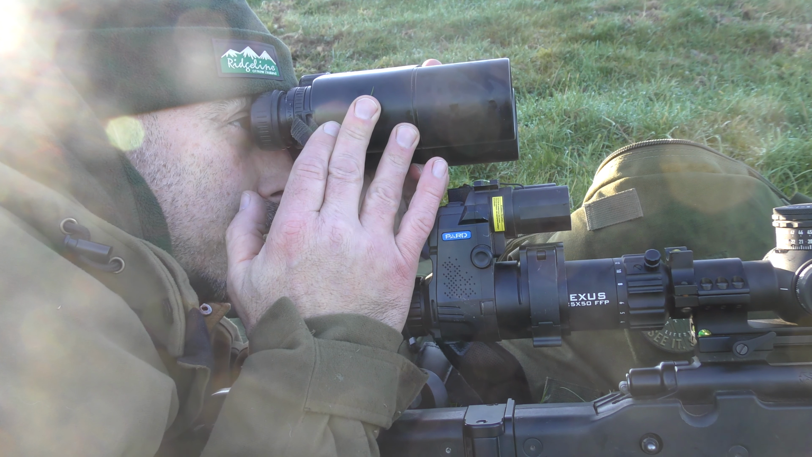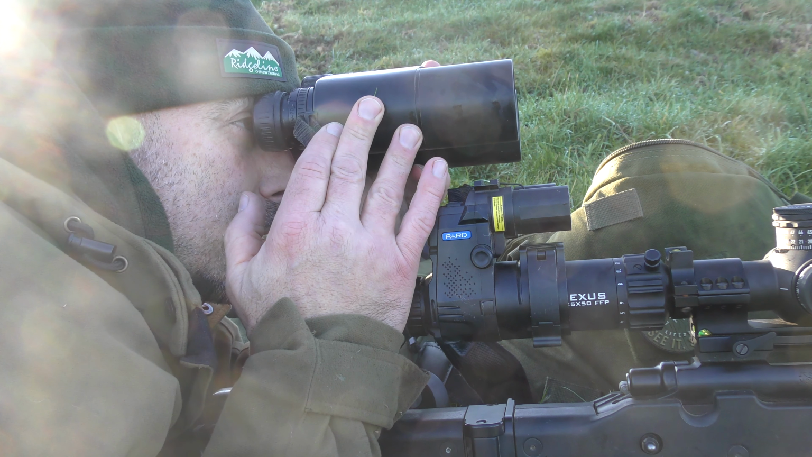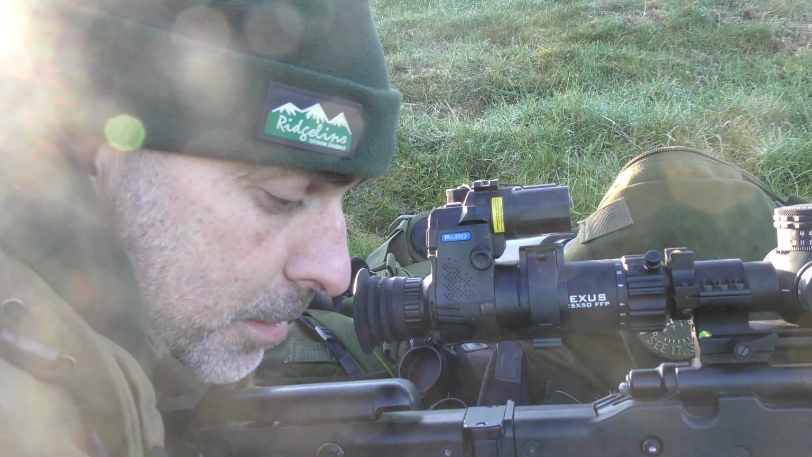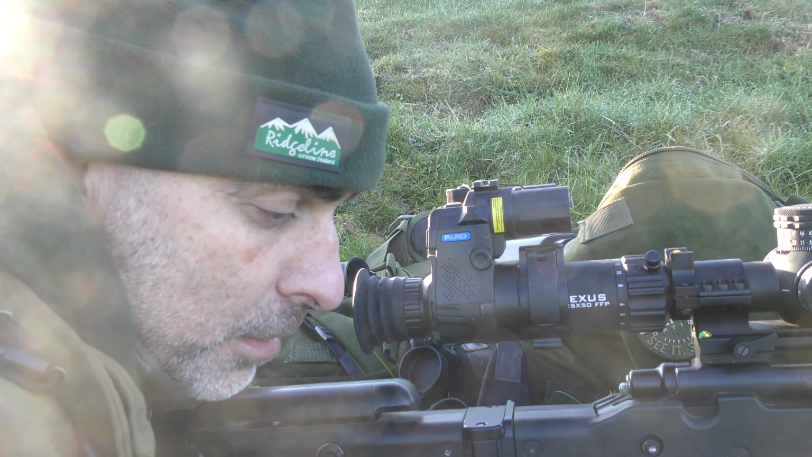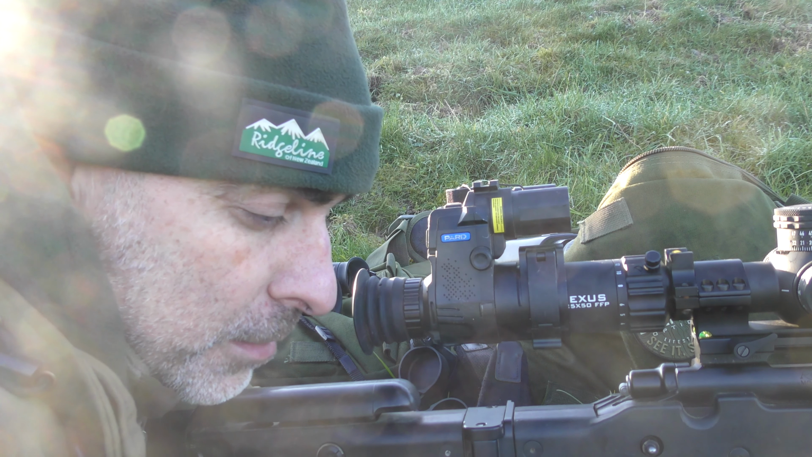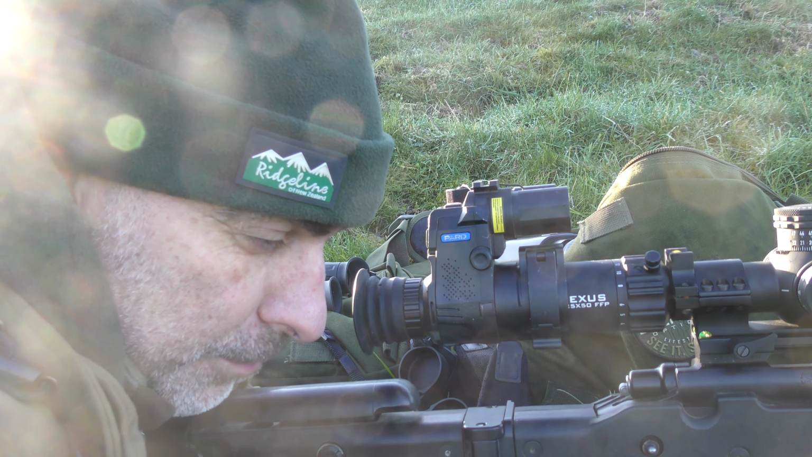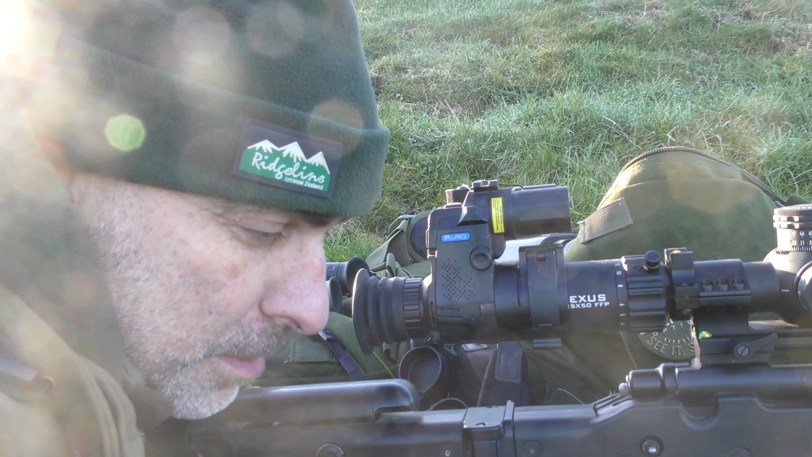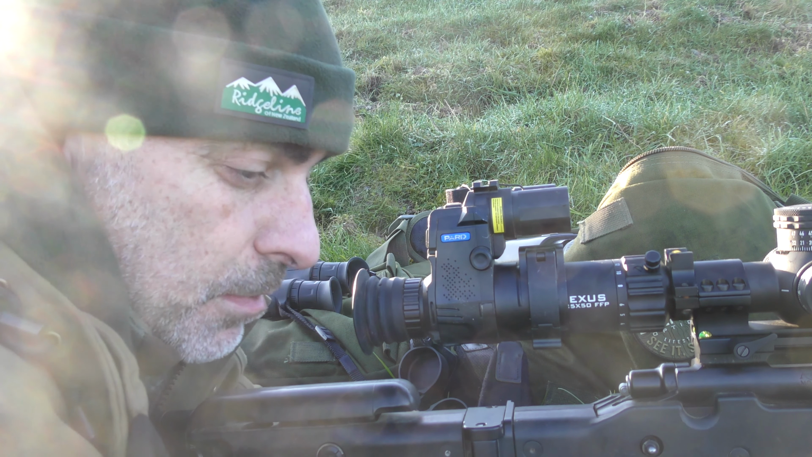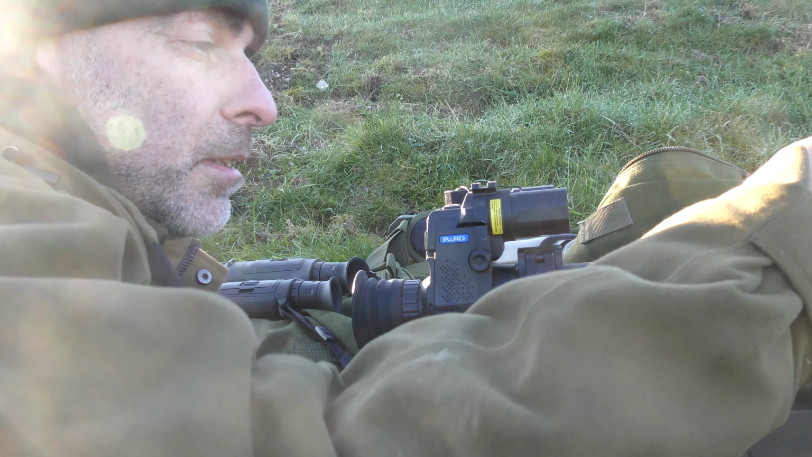Ooh, we've got a magpie out here. 600 metres, so about 660 yards. We'll have a go, see if we get anywhere near him. So that is 15.93, so 16 MOA.